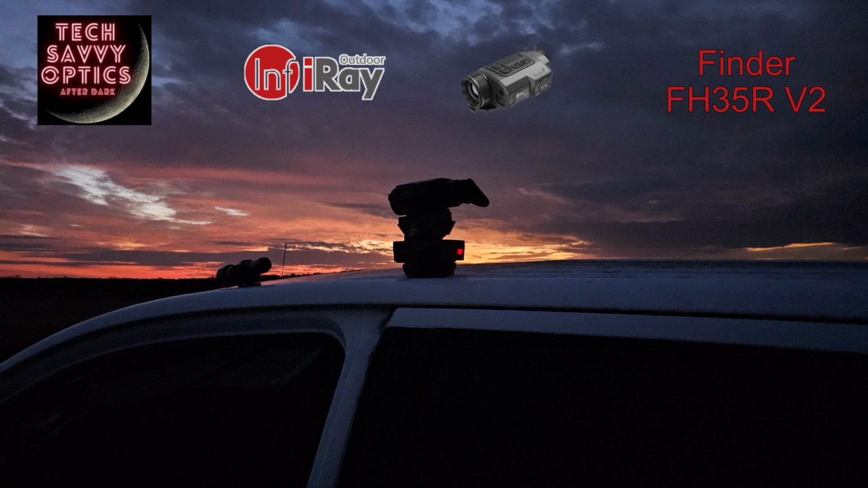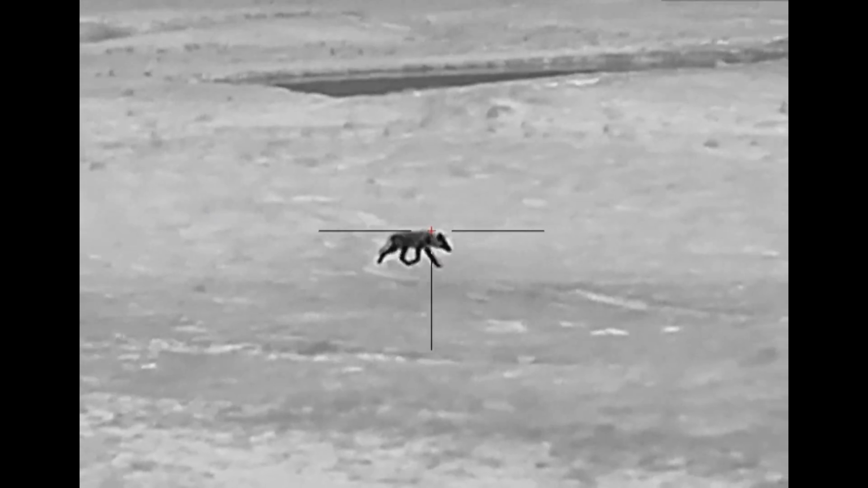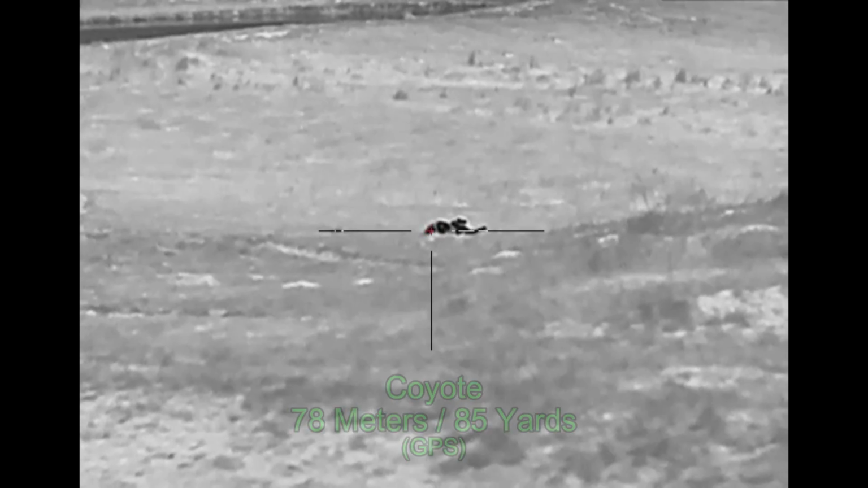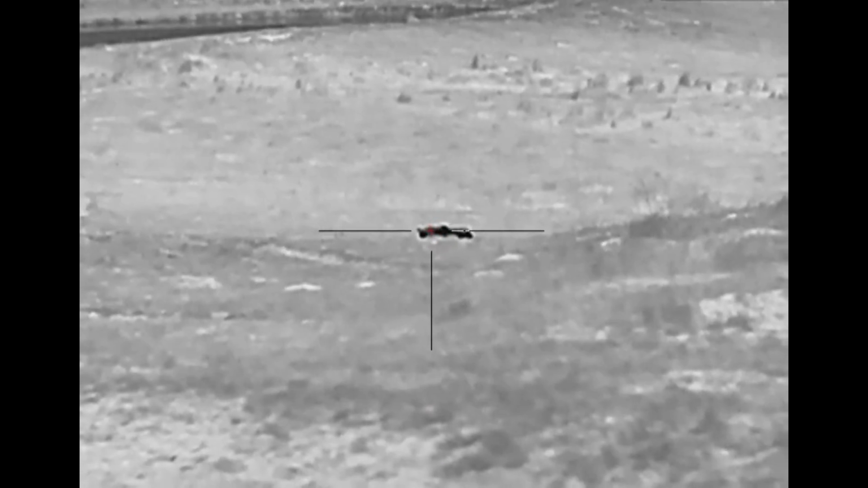My next hunt actually started off with some beautiful weather until I got into the field and the temperatures were dropping. I got the InfiRay Finder FH35RV2 mounted on top of my rifle. That came from Tech Savvy Optics. And just after I got it on there, here came a coyote. And then everything happened just about this fast. She goes down. And I figure she's down here, but I see the head move. And I give her a quality assurance shot just to make sure she is down and out of pain.